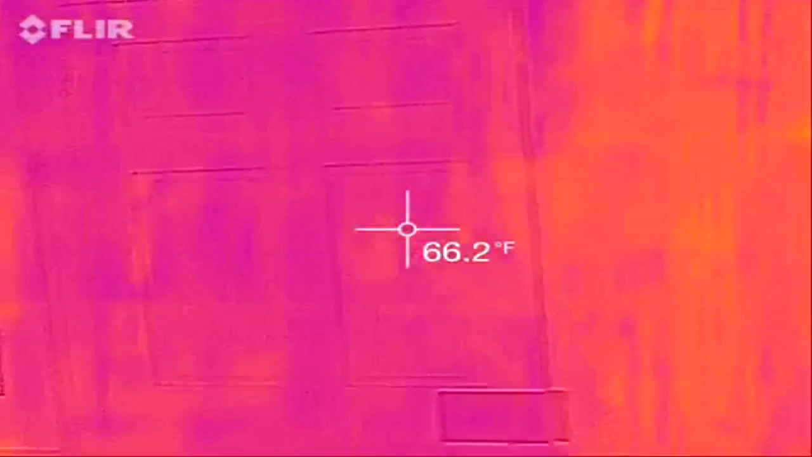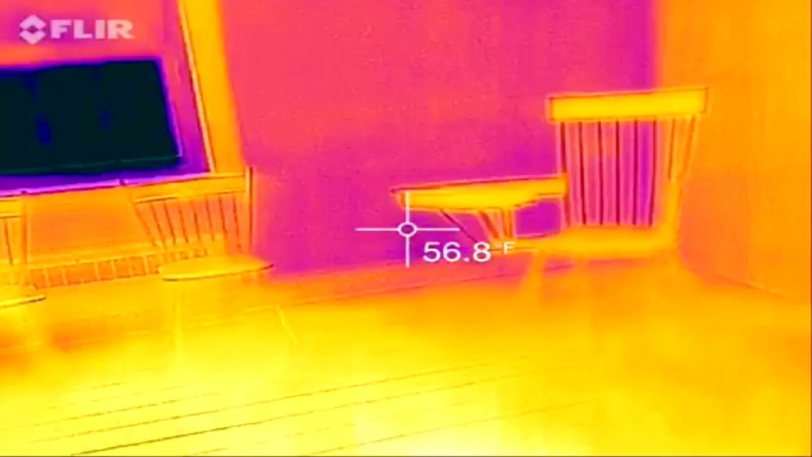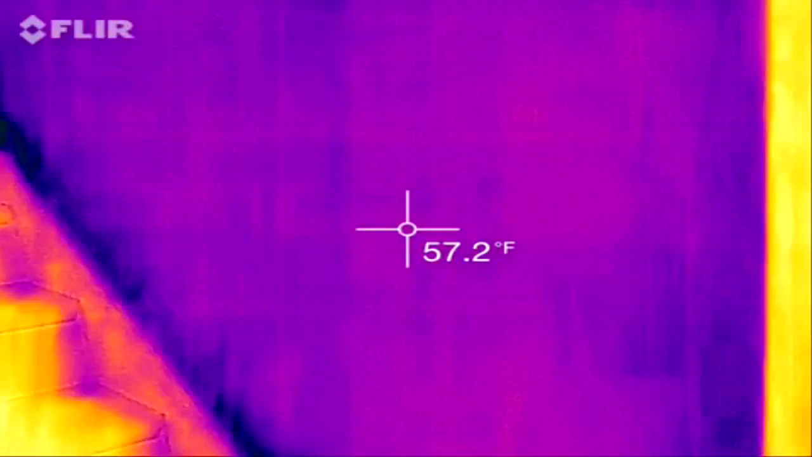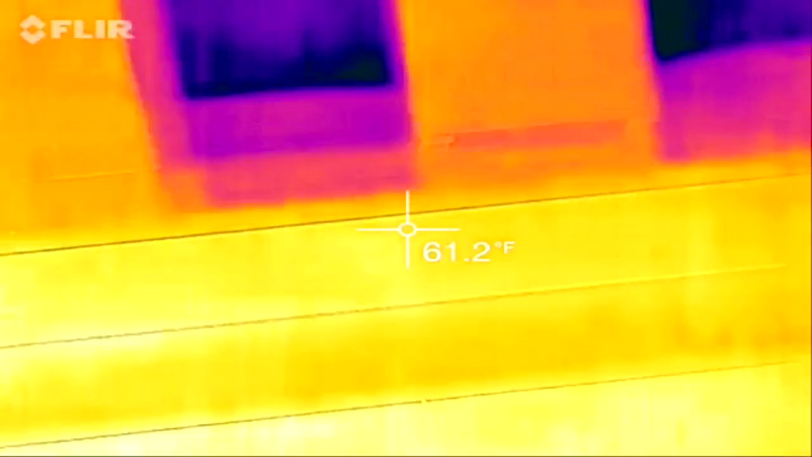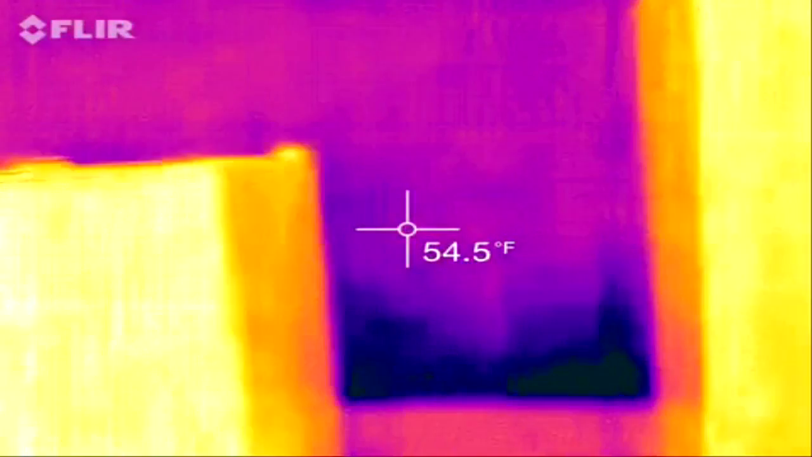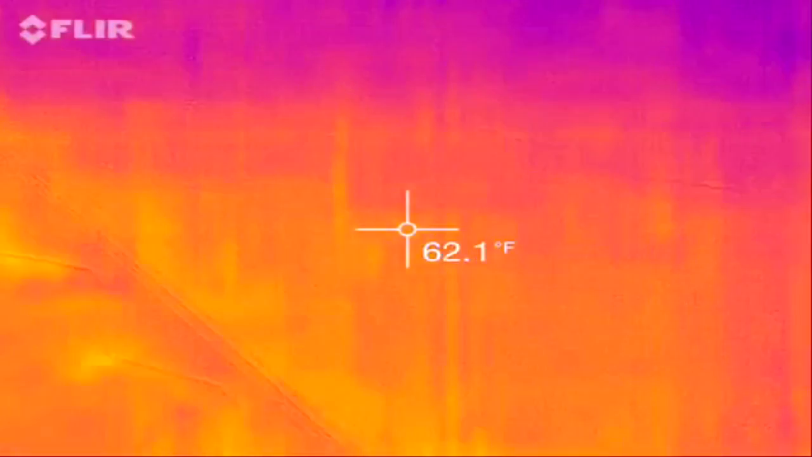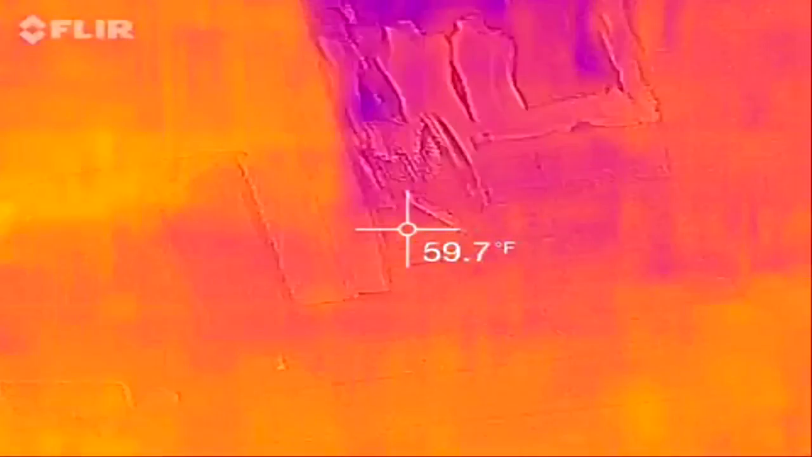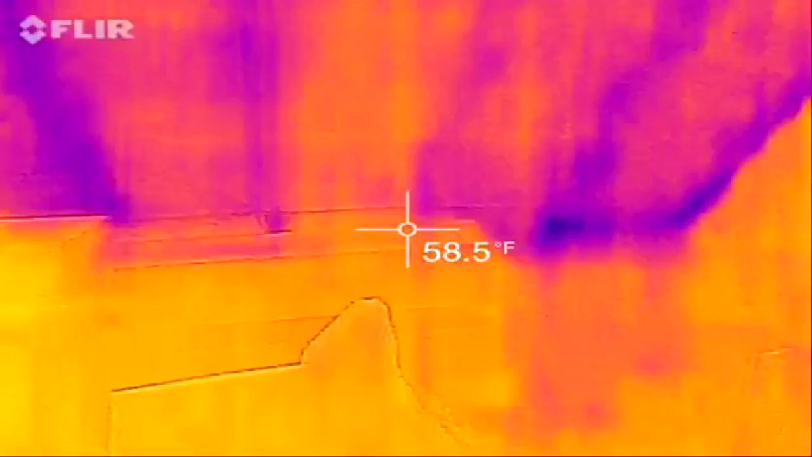I'm going up in the attic. If you're gonna check out the attic here, look at the two bedrooms. Bedroom number one of the attic with the storage space. Just look around here.